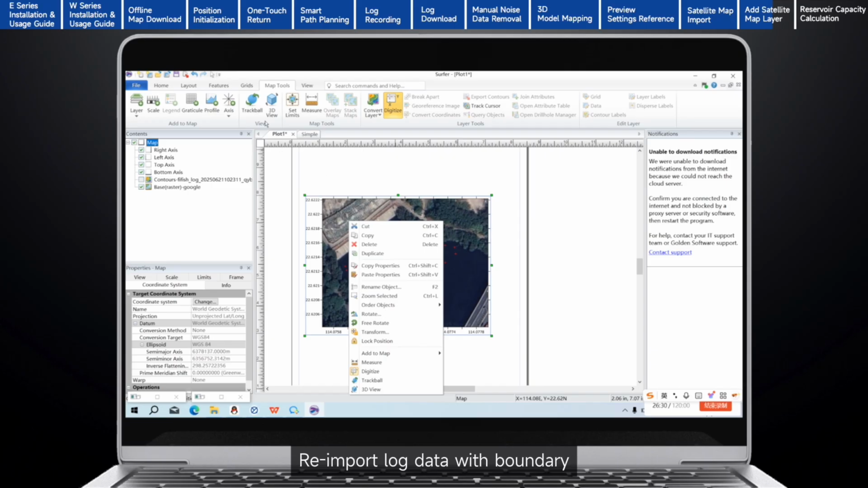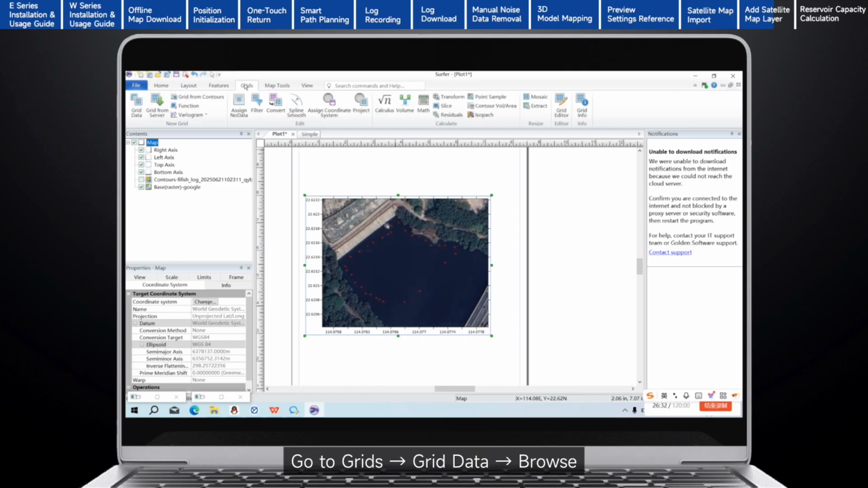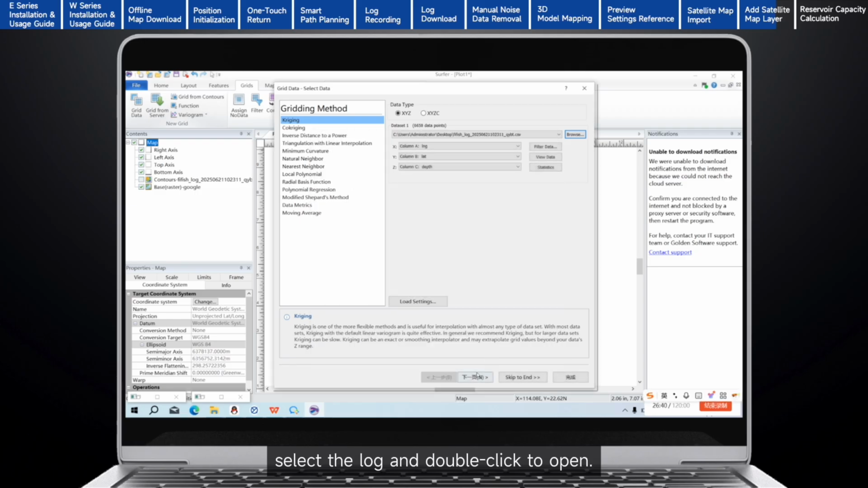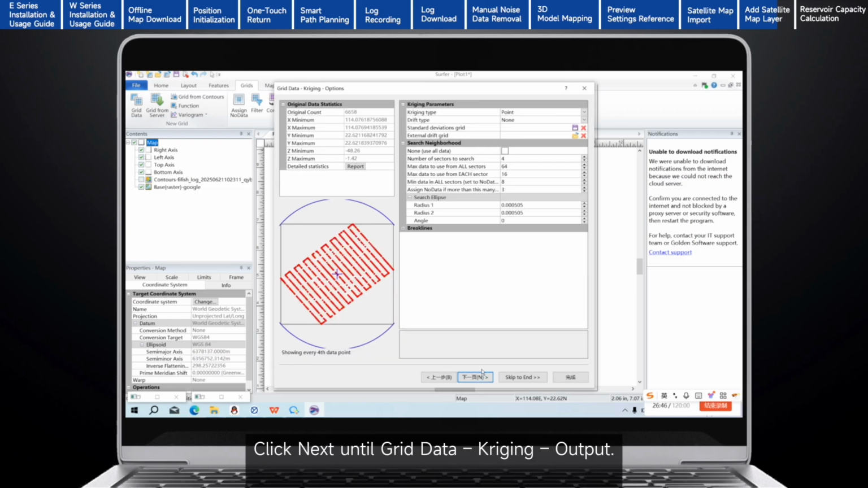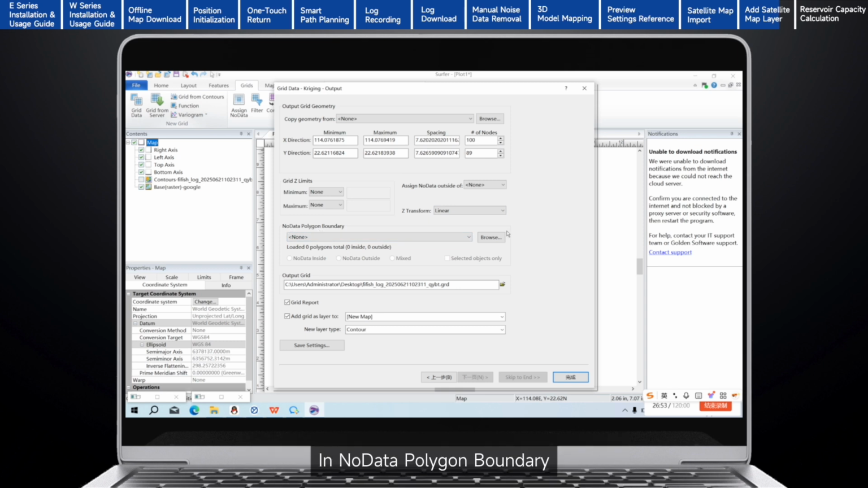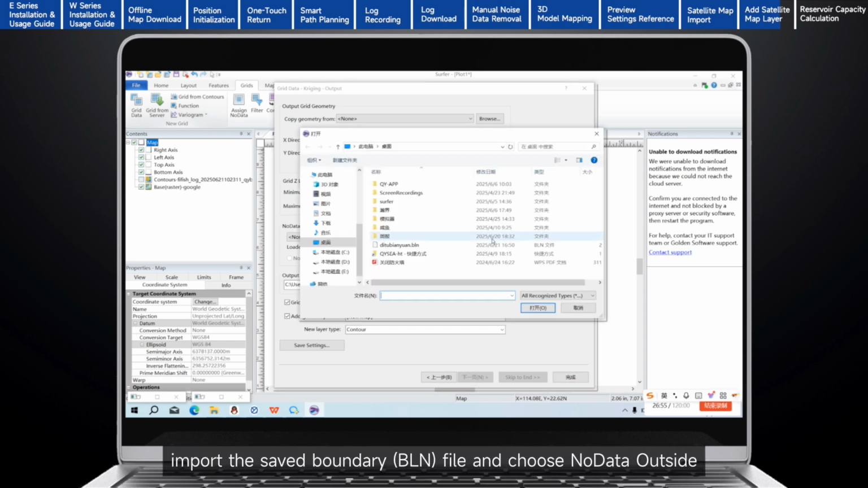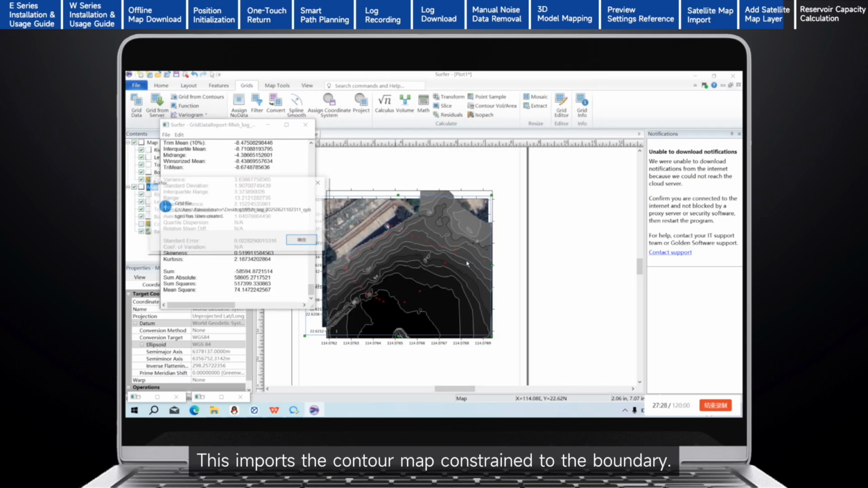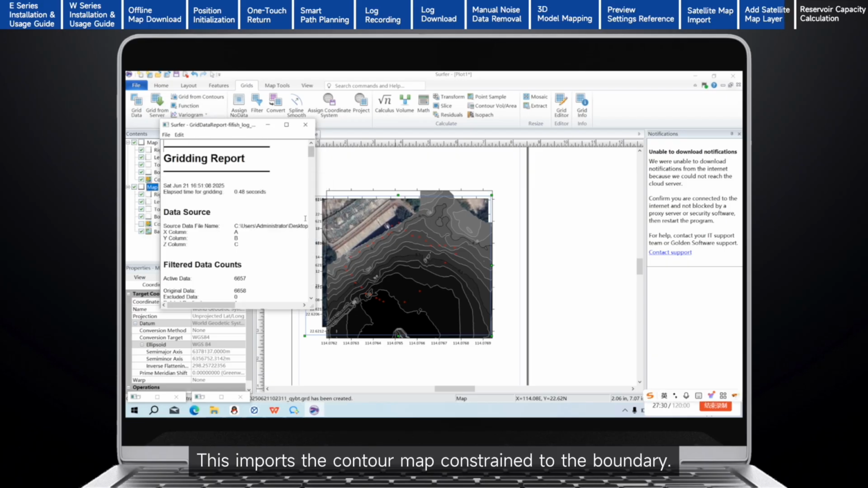Re-import the log data with the boundary. Go to Grids, Grid Data, Browse. Select the log and double-click to open. Click Next until Grid Data, Kriging, Output. In No Data Polygon Boundary, import the saved boundary BLN file and choose No Data Outside, then confirm. This imports the contour map constrained to the boundary.